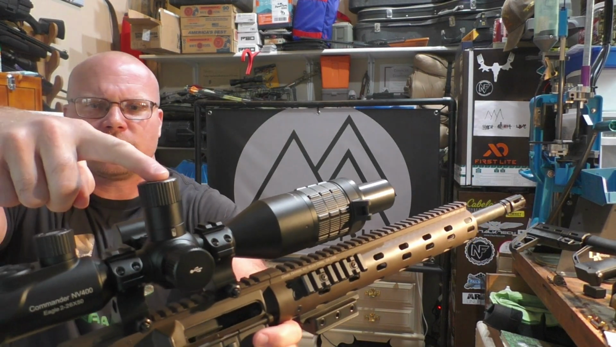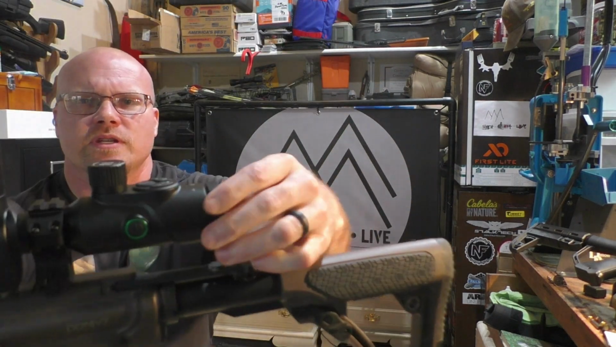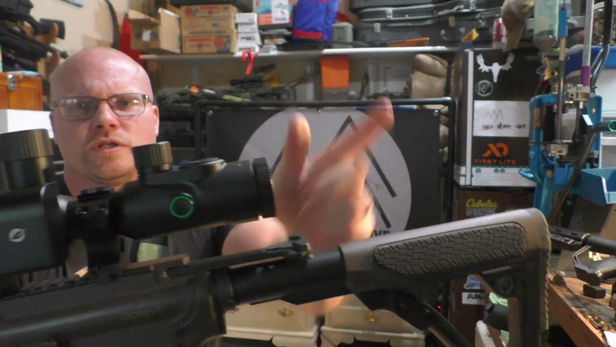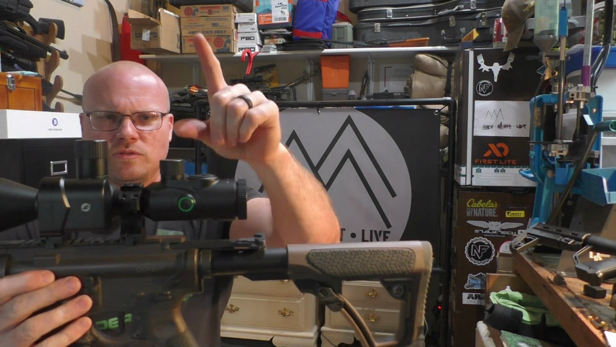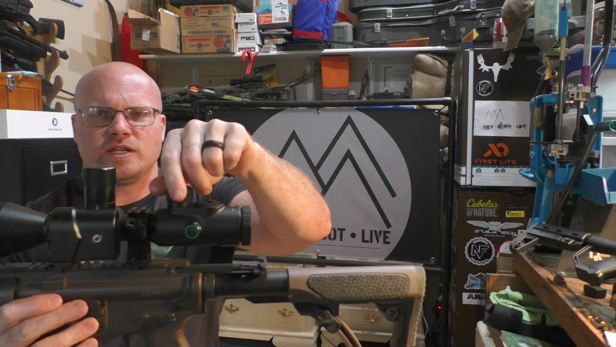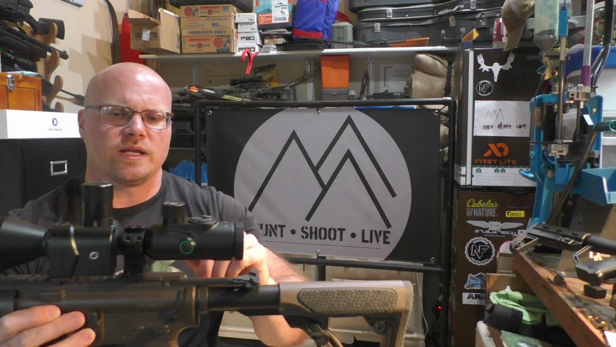Of course, here's the battery compartment I already showed you. Your on switch is on the back left-hand side. You just do a long hold to turn it on, and the screen turns on. Your menu navigation is here. To enter into the menu, you long hold that, and then to navigate, you turn it clockwise or counterclockwise. We'll look at the menu more here in a minute.